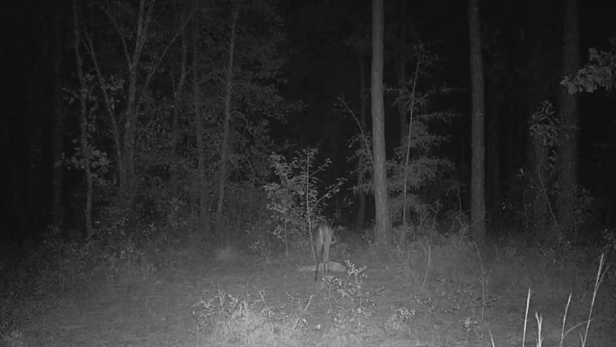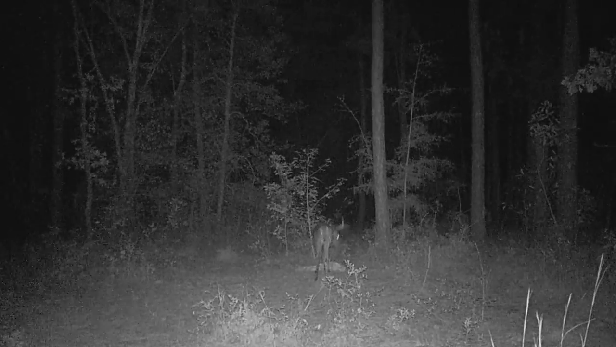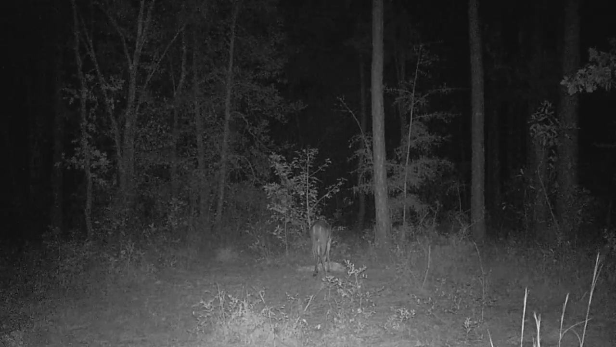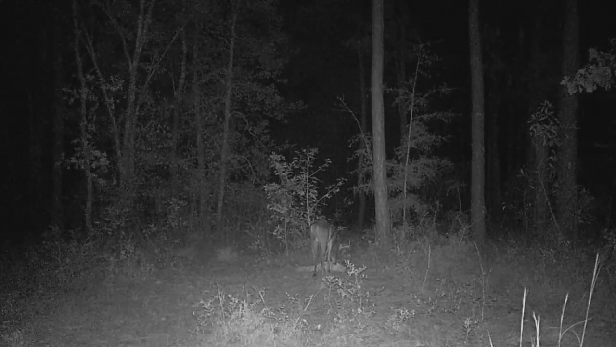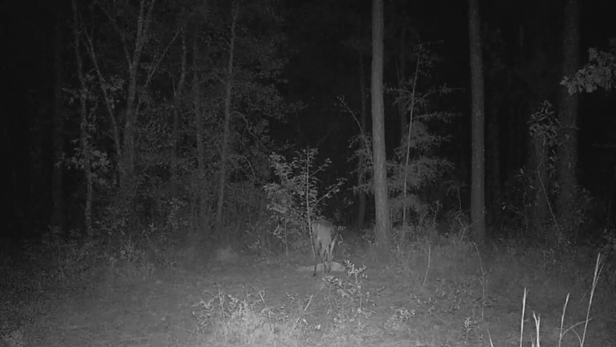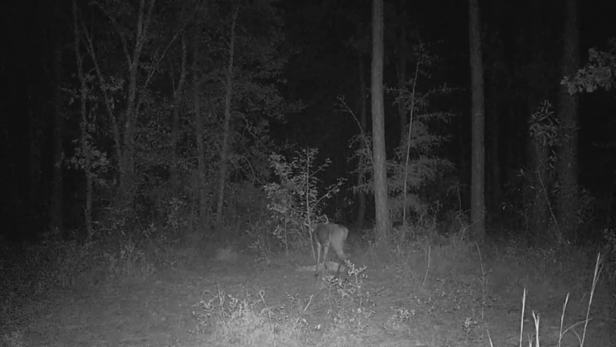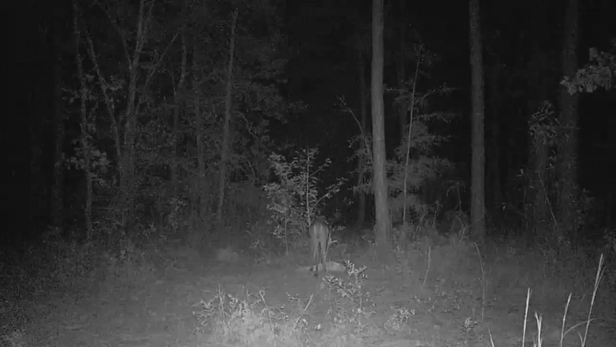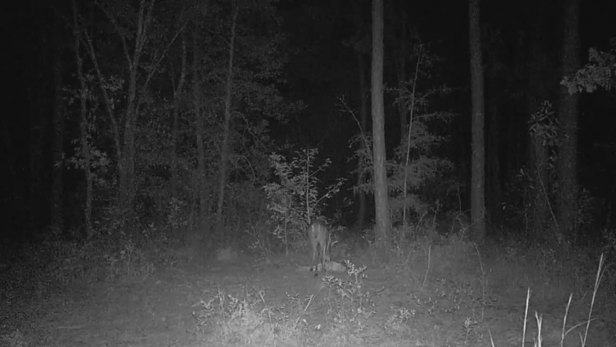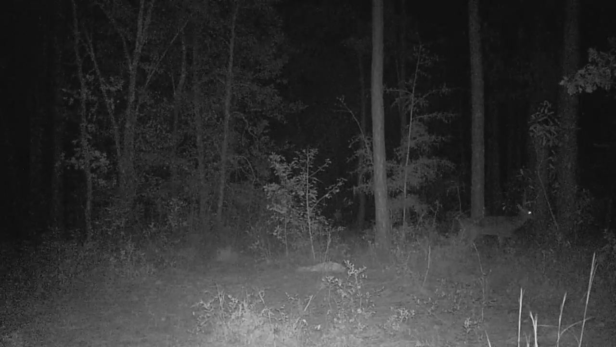So, no shortage of them. This, I think, we're gonna go. Oh, there he is. That's not Brutus. That's a different deer. He's a smaller buck. Again, only at night though. He meanders for a while. Eventually, he'll move on. I think this was at like 1:58 in the morning, if I remember correctly.